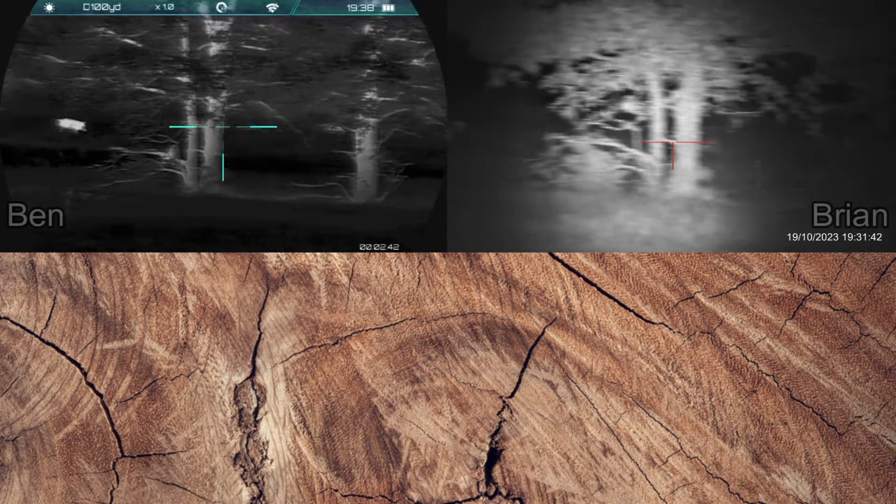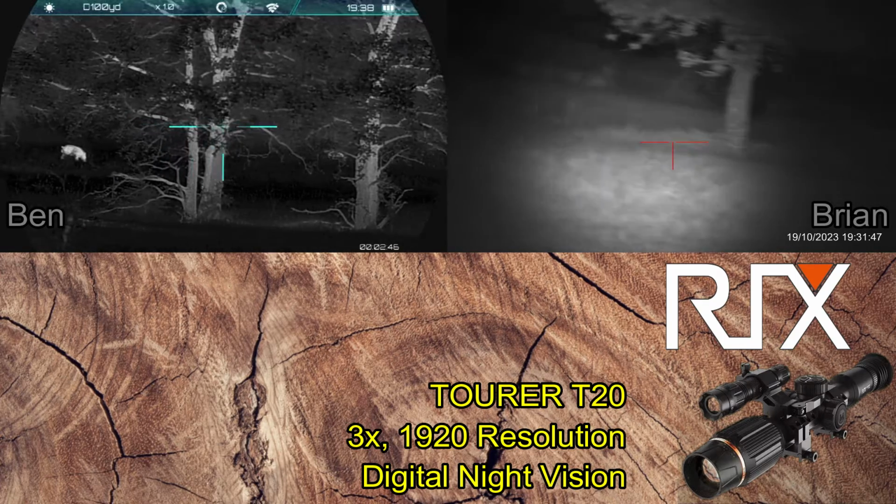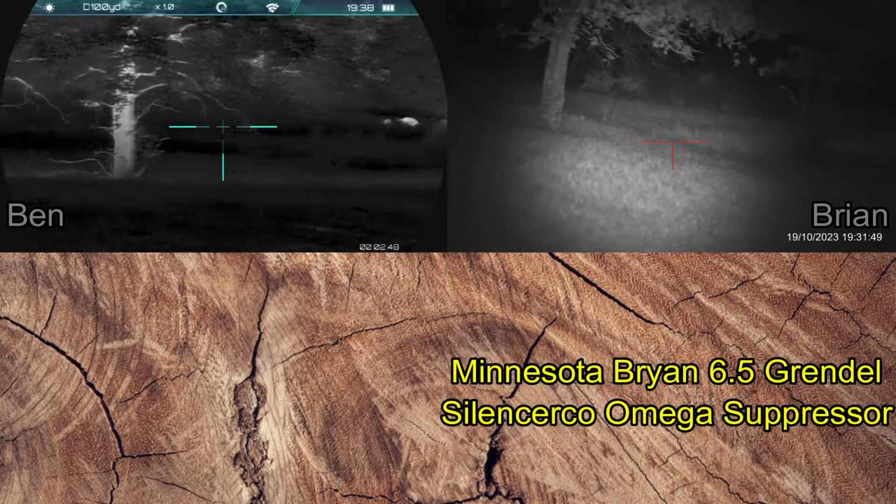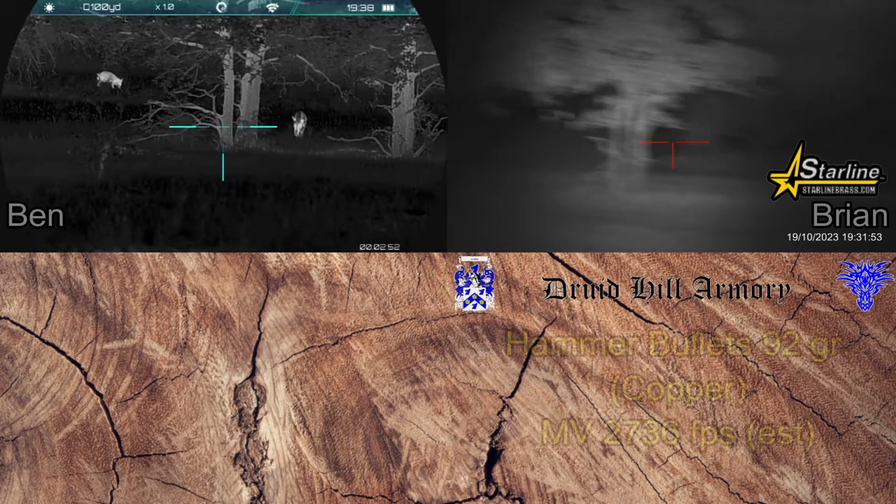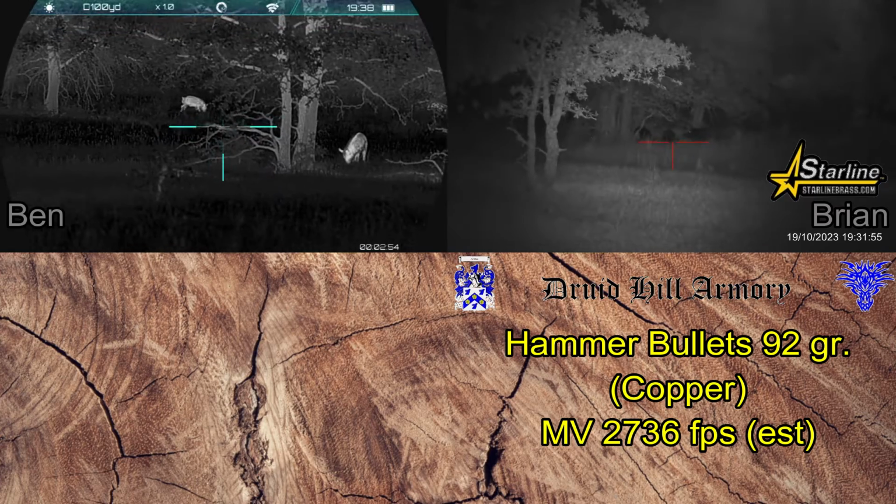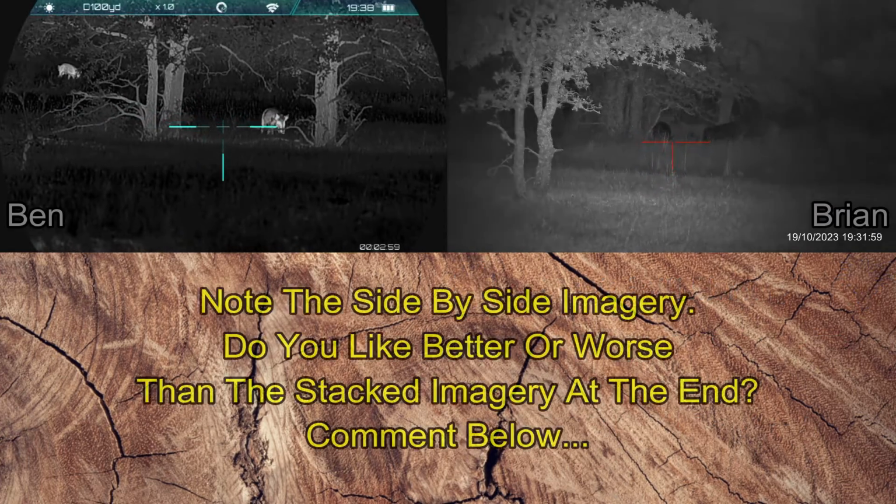I'm on the right, Ben's on the left, and I'm going to be shooting a RIX Tourer T20 digital night vision scope, and that's going to be mounted on my 6.5 Grendel that my buddy Brian in Minnesota did for me. And I'm going to be shooting some Hammer bullets, 92 grain. They're all copper, loaded by Druid Hill Armory in Starline brass.